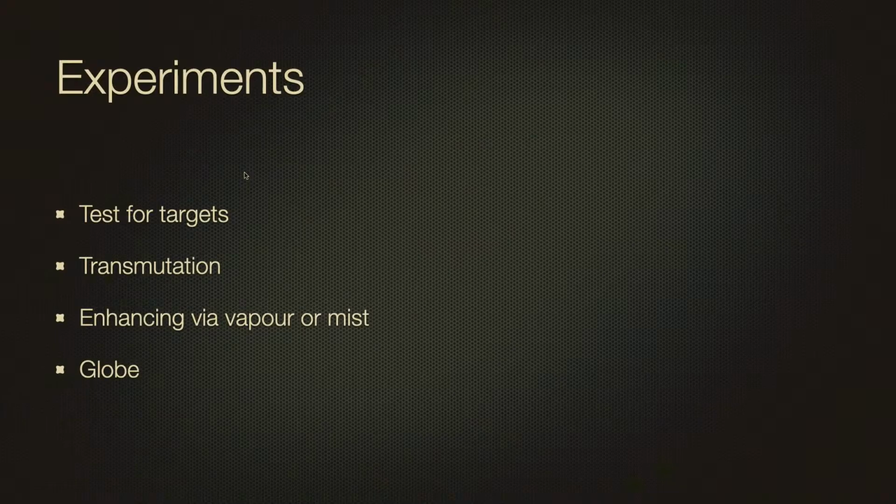Then tests for transmutation, as I've described. Then enhancing the process by adding water vapor or mister. And then the last one would be to put it into a globe, evacuate, add a particular gas, but my preference would be water vapor, water gas, and then do discharges and see if we synthesize tungsten, synthesize xenon.